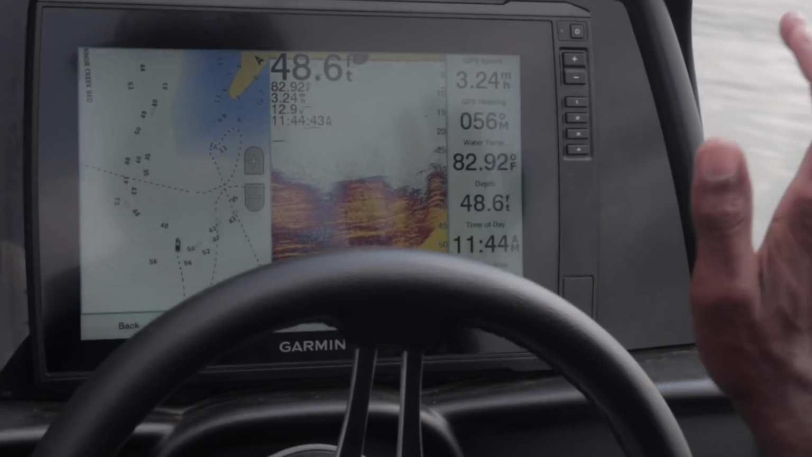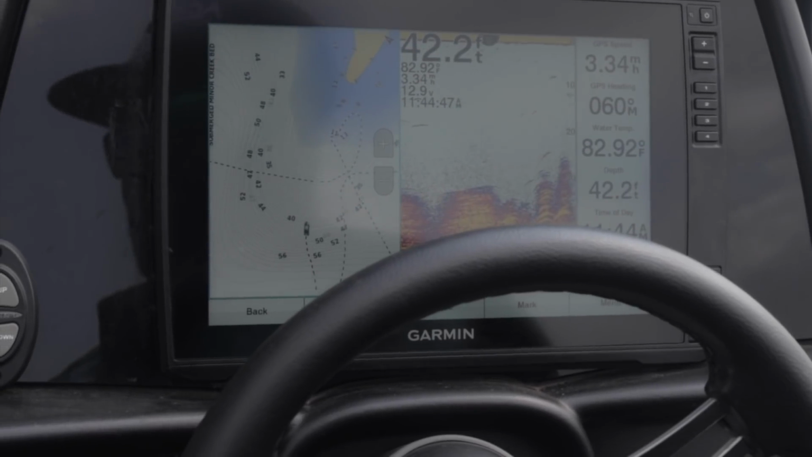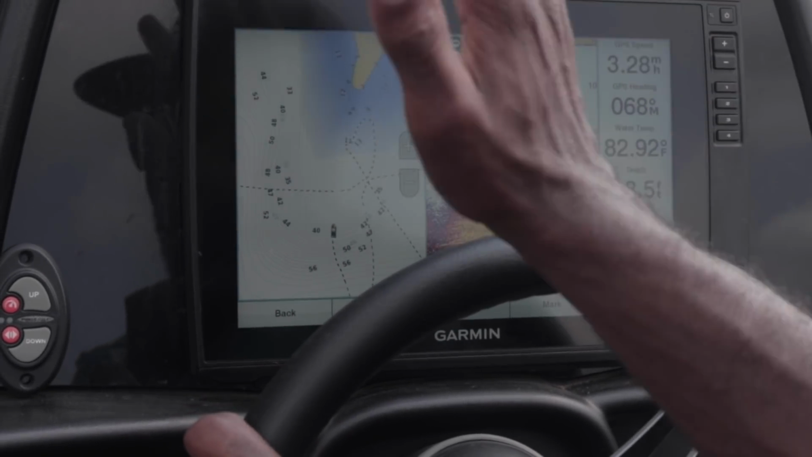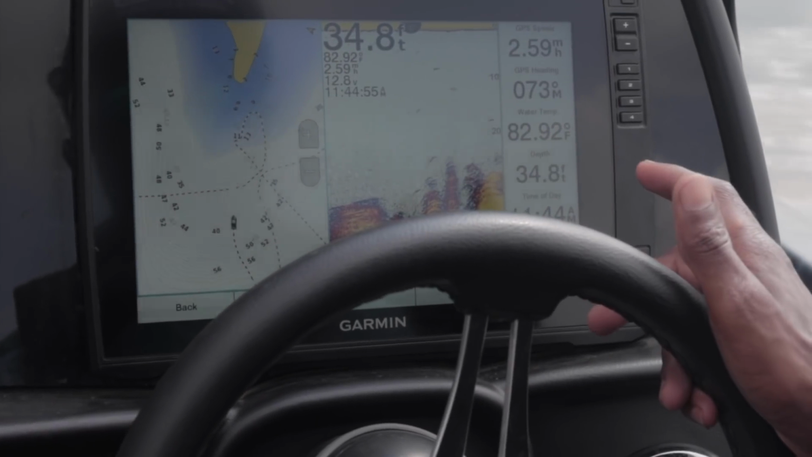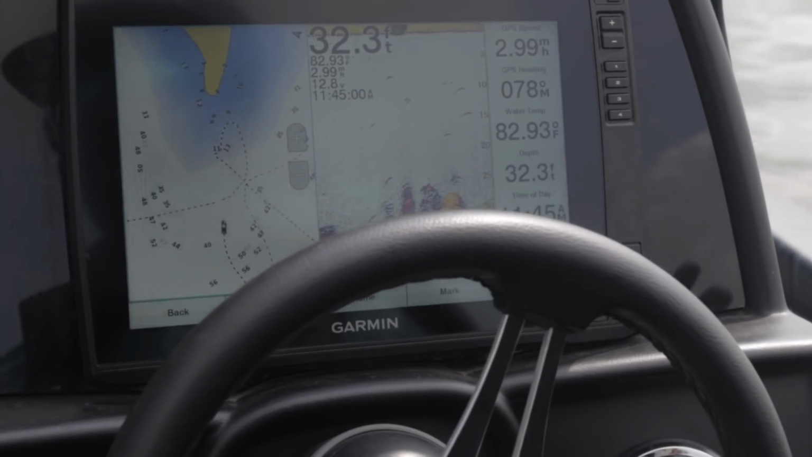2D sonar right now. Not gonna worry about 50 foot. Fish ain't gonna be in 50 foot. If they are in 50 foot, we ain't catching them today. All right. As soon as my boat gets in about 38-ish, 35, I'll start paying attention to what I see. All right. So 33 foot. Now we're in the hot zone.